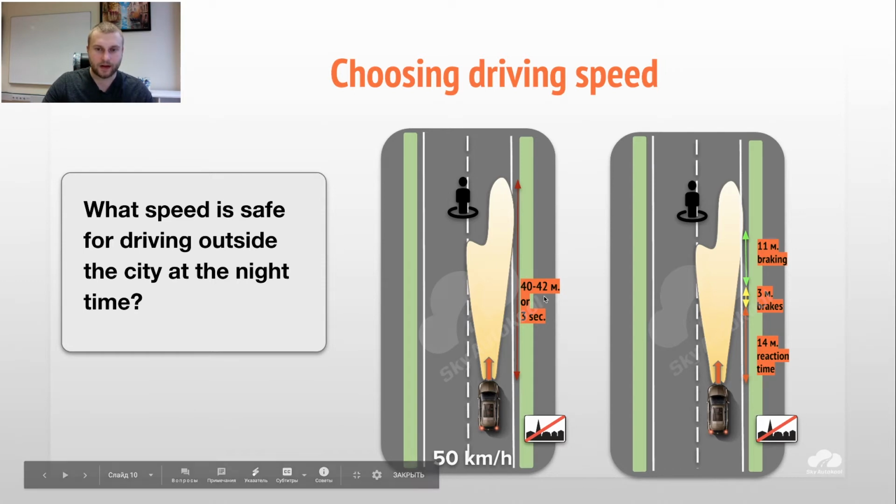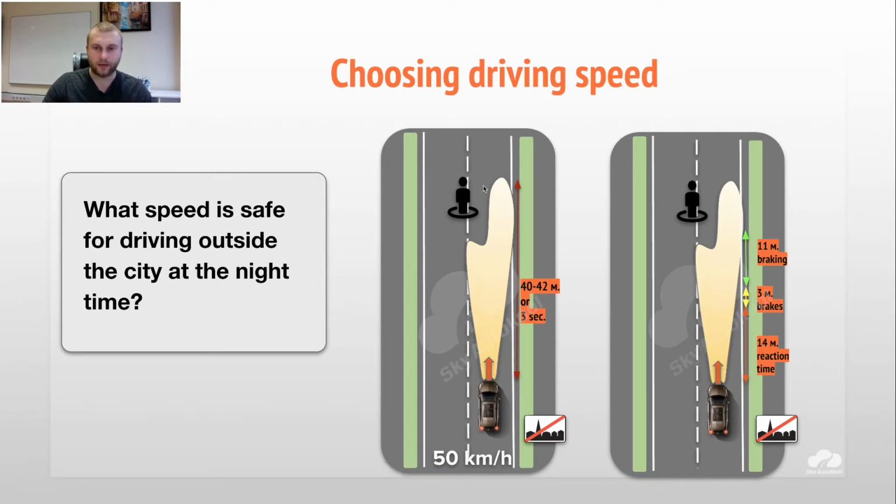Once again, we have headlights on at 50. We have basically 42 meters of illumination, or 3 seconds. In 3 seconds we pass this distance. So if I see a pedestrian on the road at 50, as you already remember, in 1 second I pass 14 meters. Here we also have a reaction time.